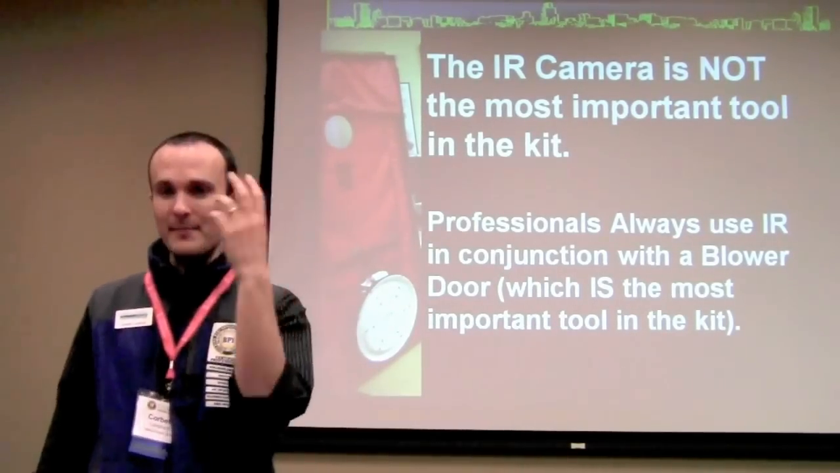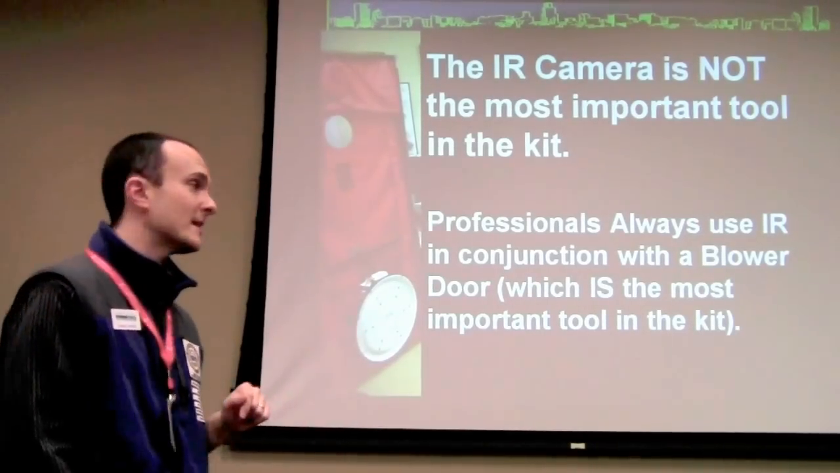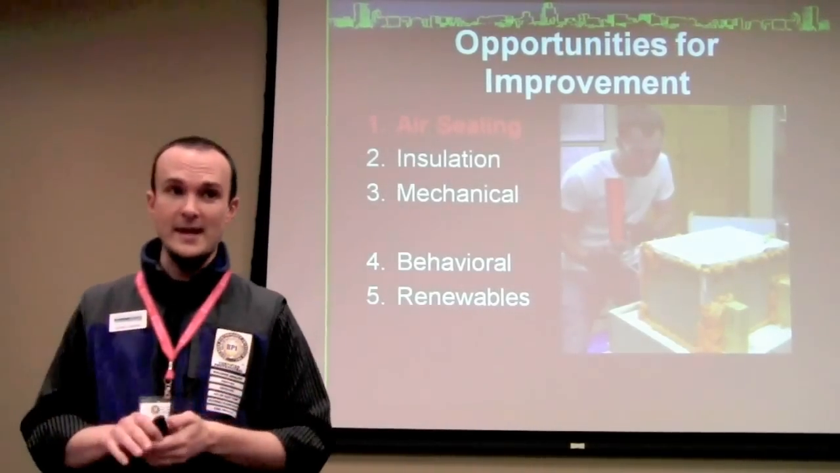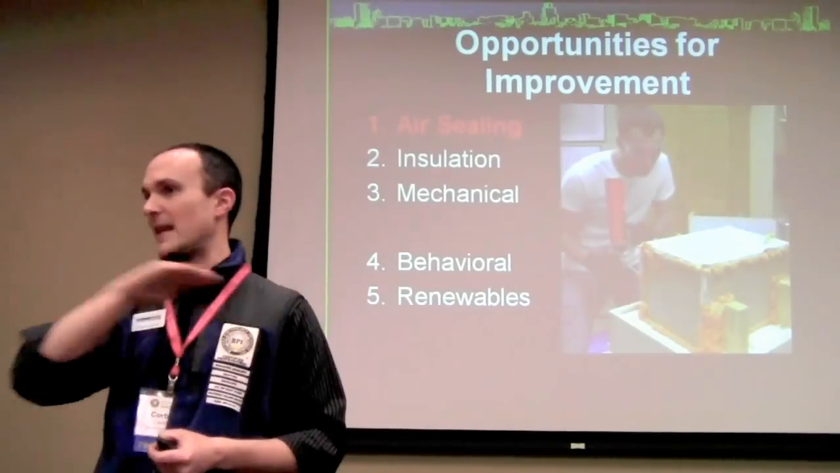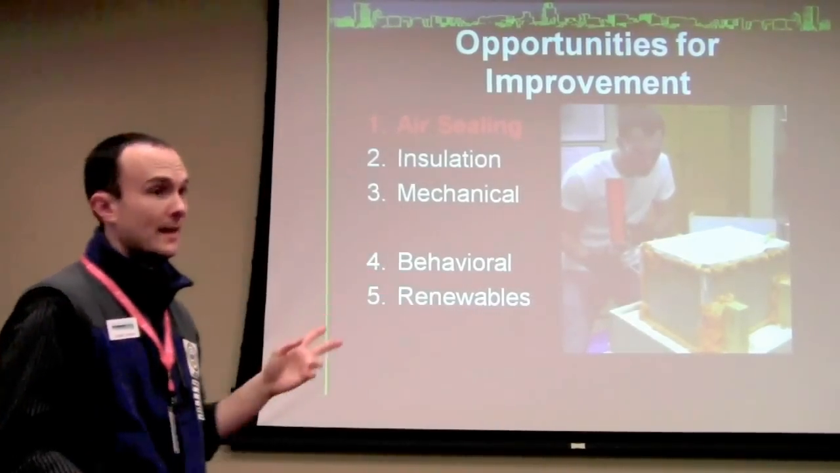That's the best. So I'm not really giving you the full picture at this point, but I can give you some opinions with some colorful pictures, and that's important. All right, your opportunities for improvement are thus. Number one, opportunity for improvement, and Mark LaLiberte said it earlier this morning, air sealing. That's gold, right? You do that, period, no matter what, in any climate.